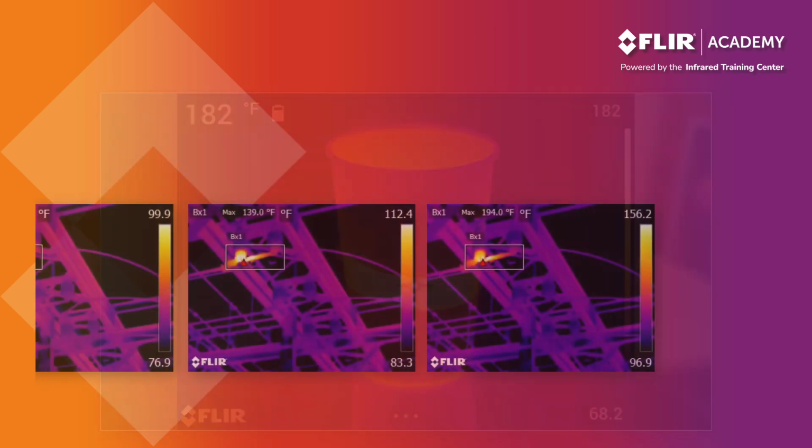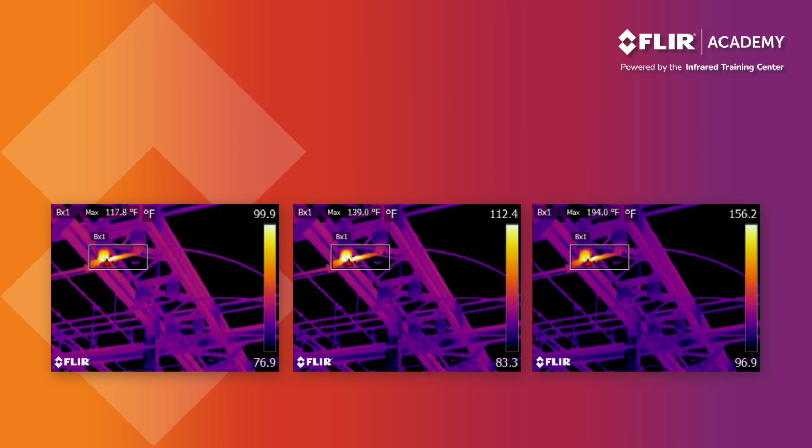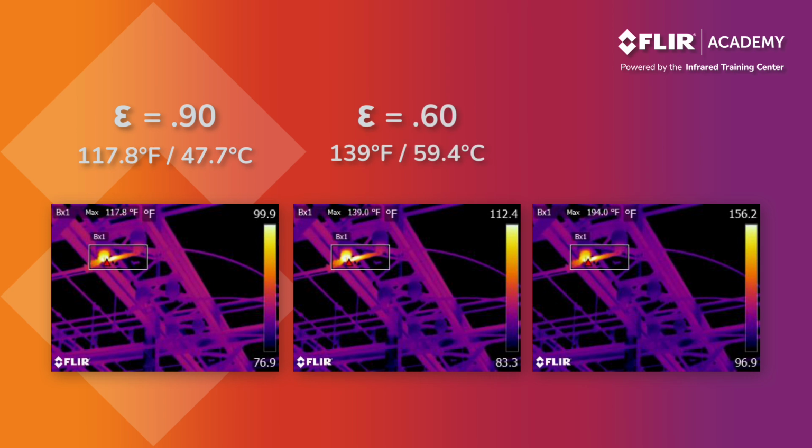Check out the measured values on this disconnect in an outdoor substation using 3 different emissivities. At a setting of 0.9, it's almost 118 degrees Fahrenheit, or about 48 degrees Celsius. At 0.6, it rises to 139 Fahrenheit. And finally, at 0.3, we see 194.